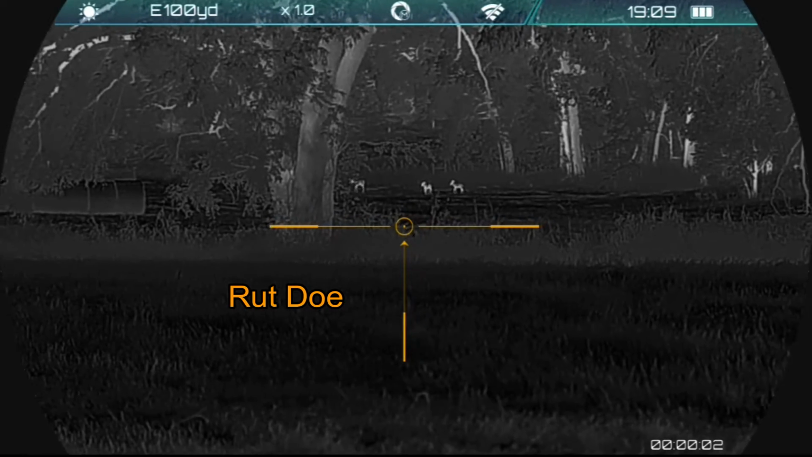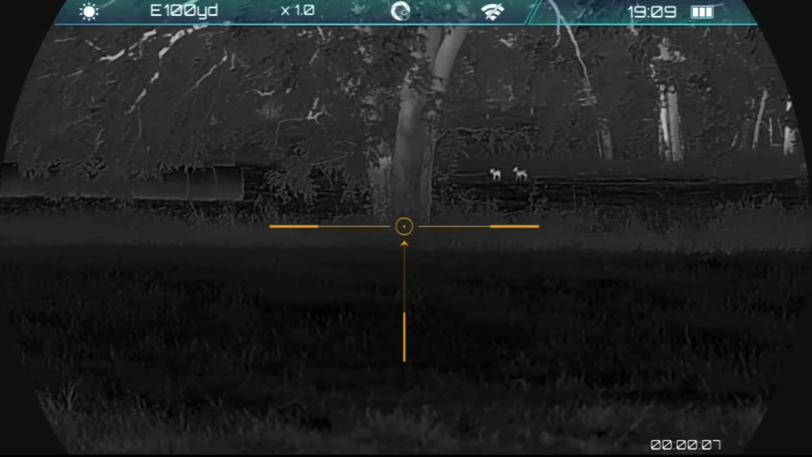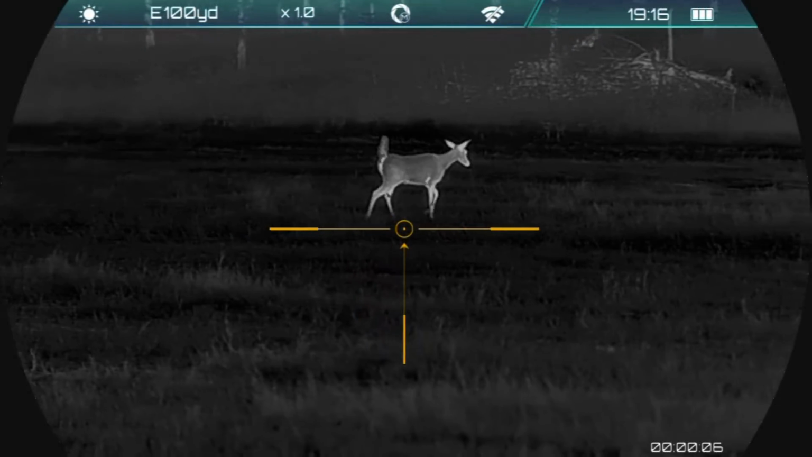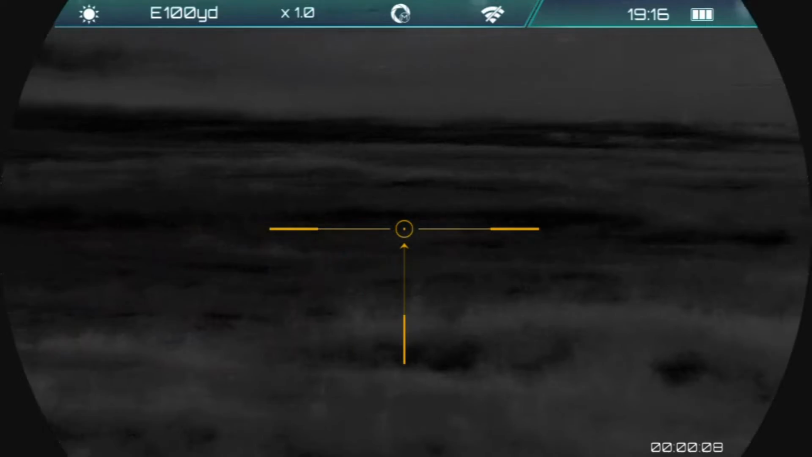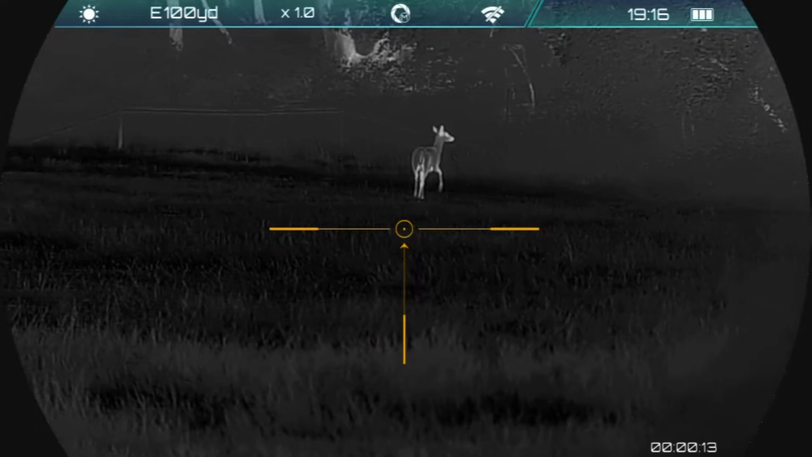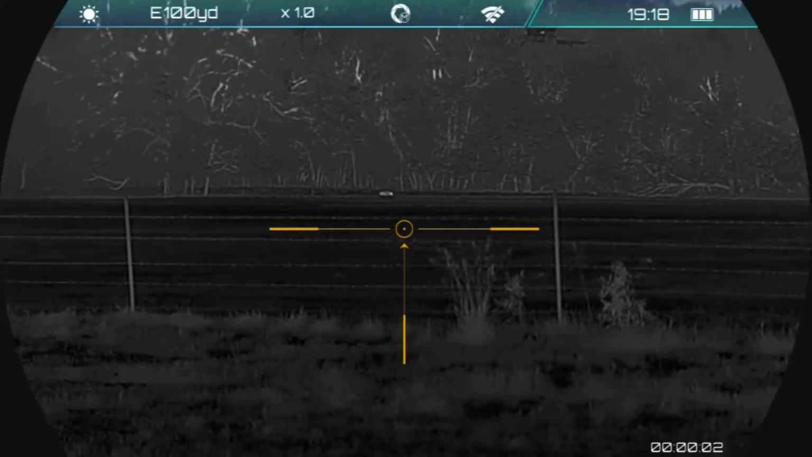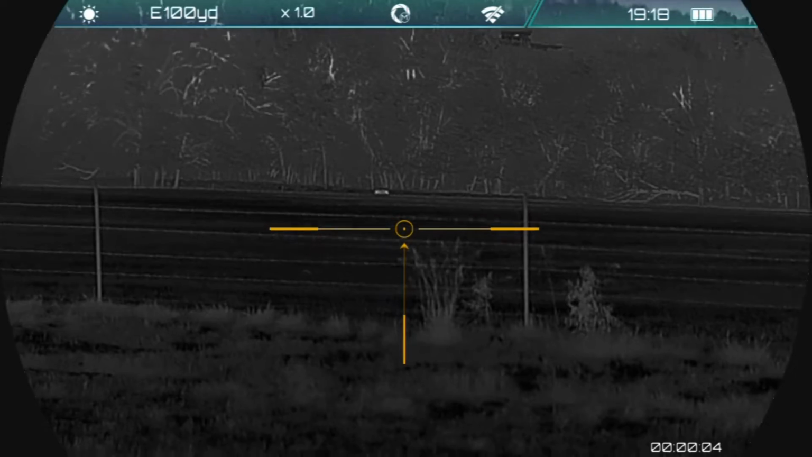Well, here comes that doe and her two fawns coming through, just like they did the previous evening at about the same time. And while I was watching the doe and the two fawns, these two deer came in fairly close to me. I didn't notice they were there until one of them snorted. Now they're making their escape very slowly. And there goes the boar traversing the winter wheat field.